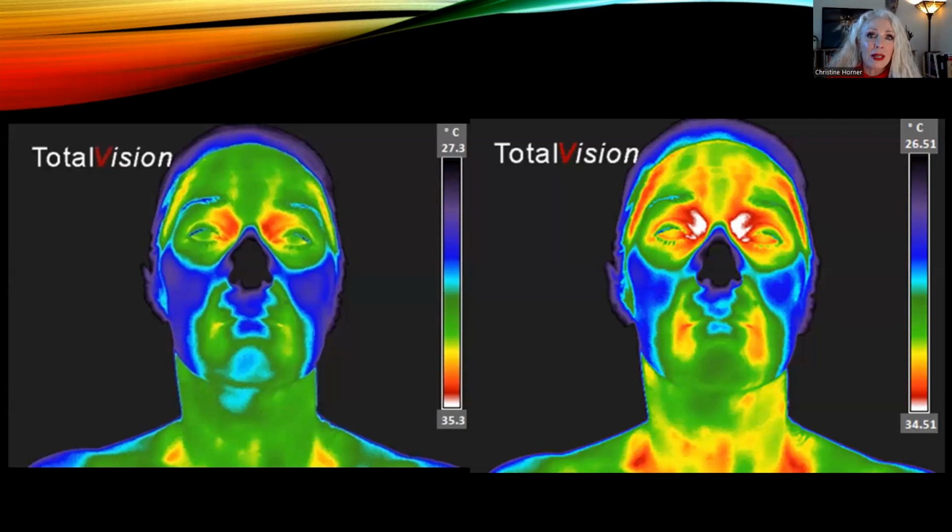Now, as a person who does the interpretations for thermal imaging, what I do is I know what the normal pattern should be in each area of the body. And then I'm comparing each person's image to what I know to be normal. So if we look on the left side, that's normal. On the right side, we see that this individual has these 2 vertical red lines that indicate inflammation overlying the frontal sinuses.